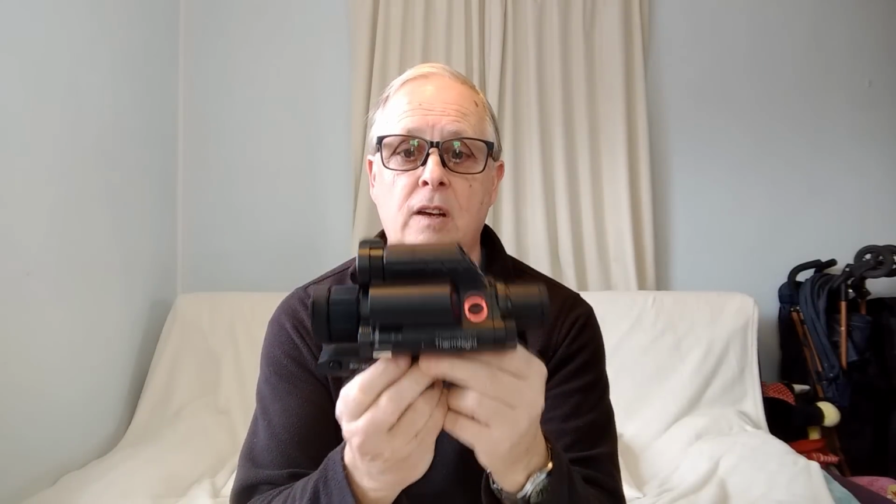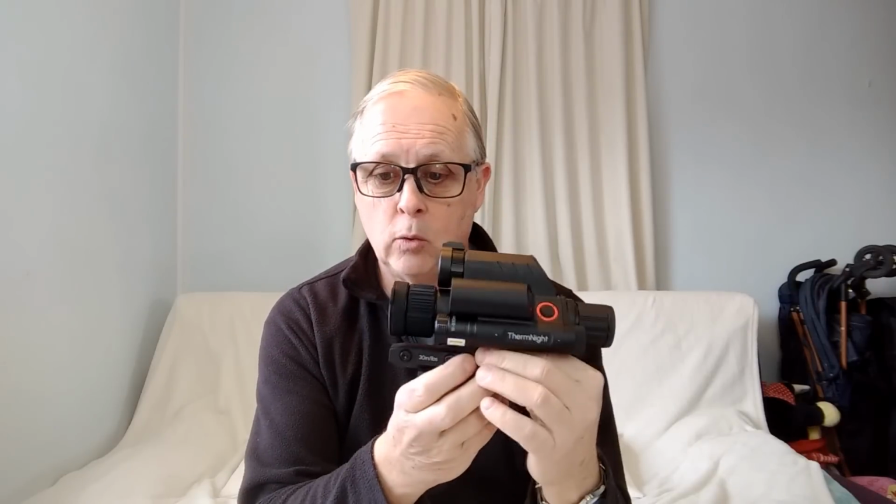Couple of things to mention just before I do the pros and cons, the conclusions. First off, this thing is actually quite compact. It's a lot smaller than you think, even smaller than it looks on the video reviews. But that being said, there's still a bit of weight to it. I weighed this on my kitchen scales, and I got a weight of 832 grams, which is 1.8 pounds.